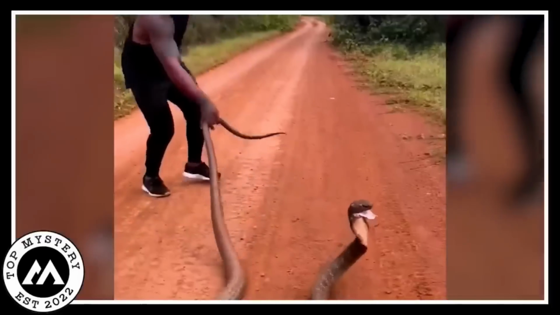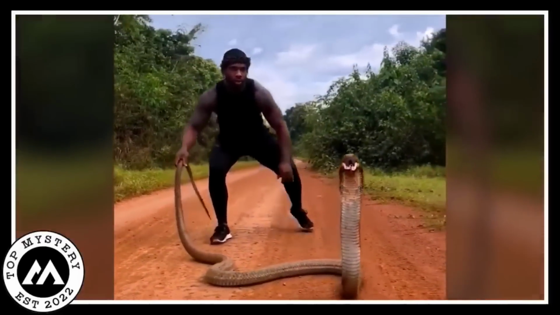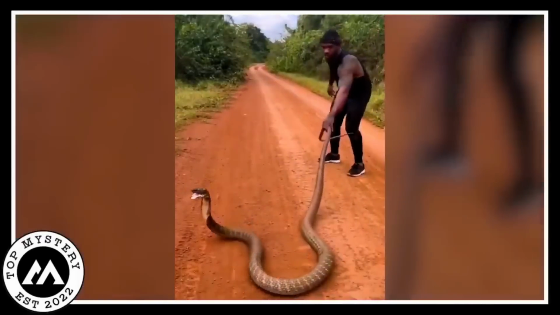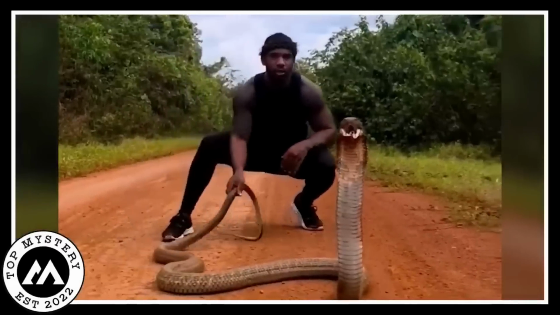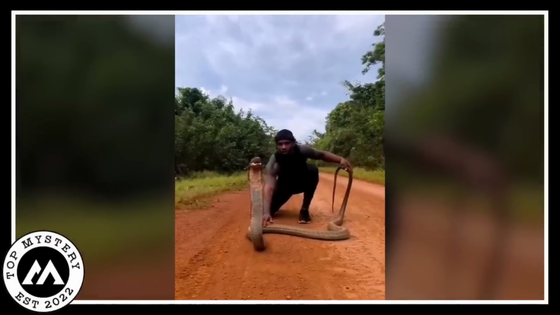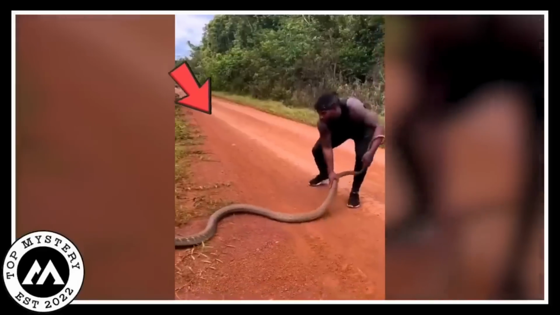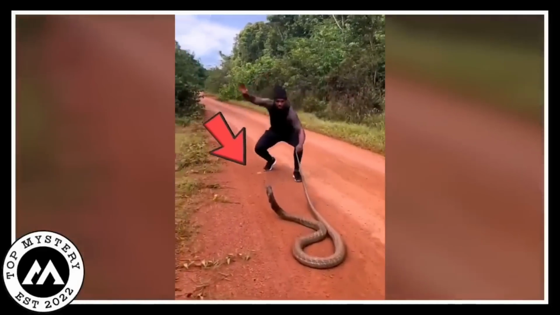Cobra handling drama. A man bravely tried to touch a massive cobra in this dramatic video. Beginning at its tail and working his way toward the center, the mood changed as soon as he saw the face of the serpent. The cobra quickly turned, poised to attack, not fond of the idea of touching people's faces.